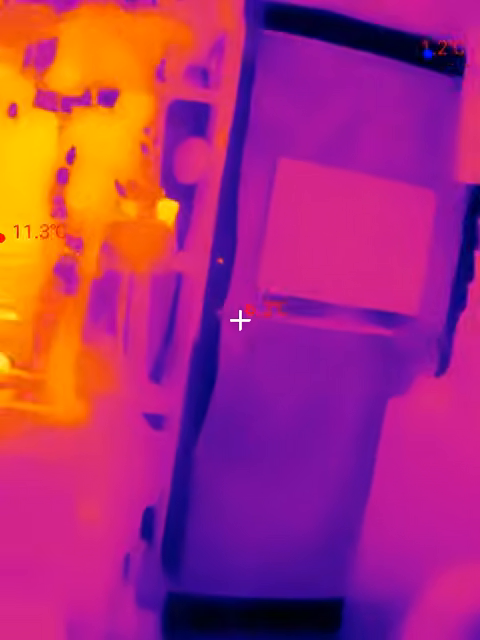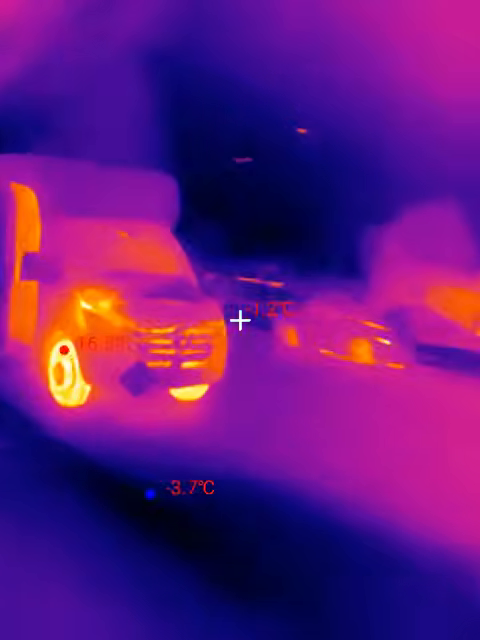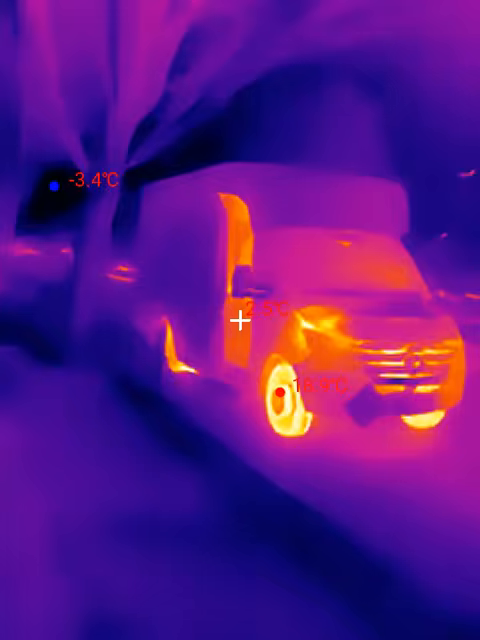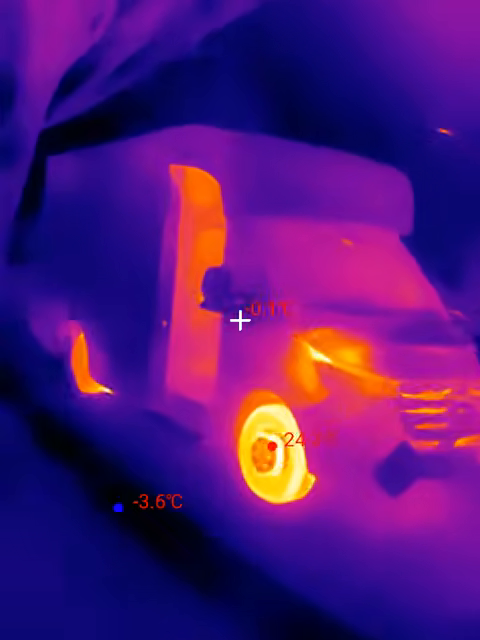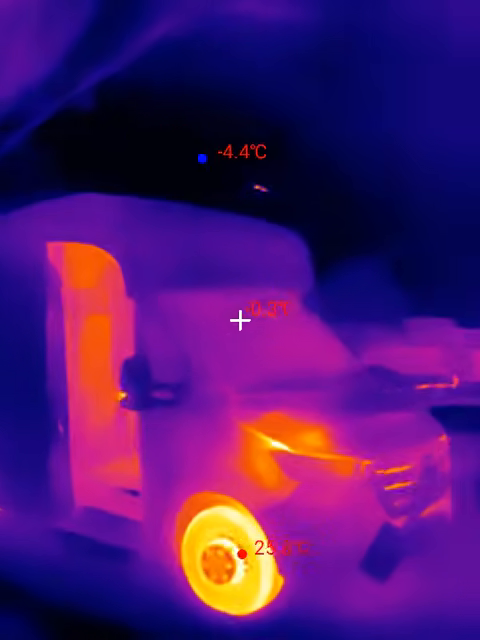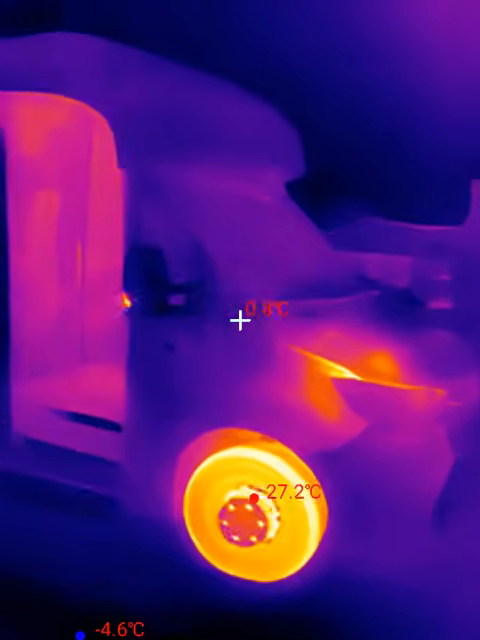Now it's been especially interesting going outside with this just to see all the different things you can see on the outside. And I think it's interesting to look at cars when they pull up. Their motors, like here for example, here's a FedEx truck just pulled up. Look at how much warmer the front wheels are. The guy's probably going to wonder, what's this guy doing out here, right? Look at the front wheel there running warm.